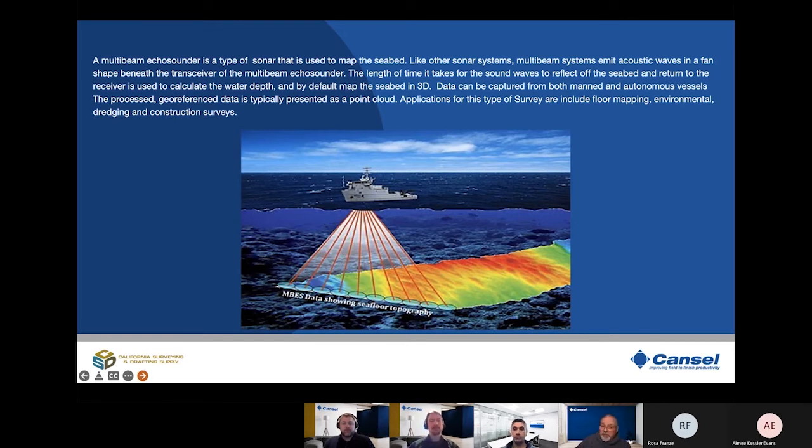Data can be captured, as I said earlier, by both manned and autonomous vessels, which can then be processed and georeferenced, and typically the end result is presented as a point cloud, so very similar to the data we've been looking at with the other solutions. The applications for this type of survey include floor mapping, environmental, dredging, and construction surveys.